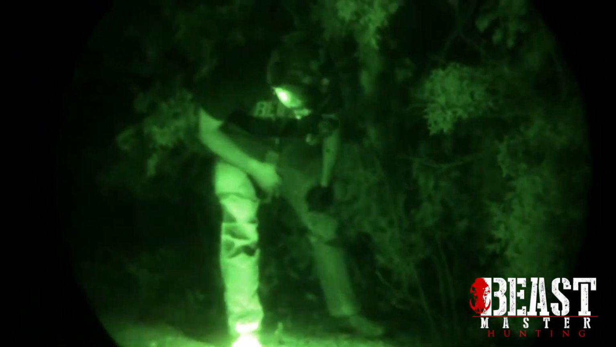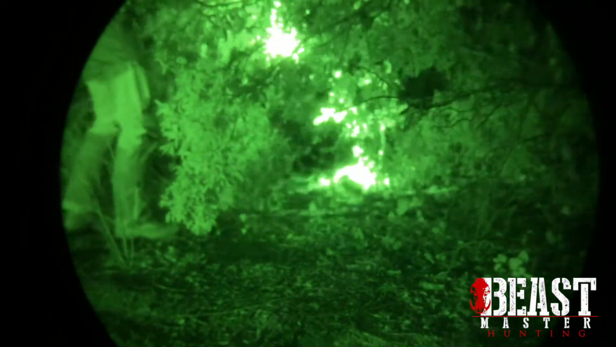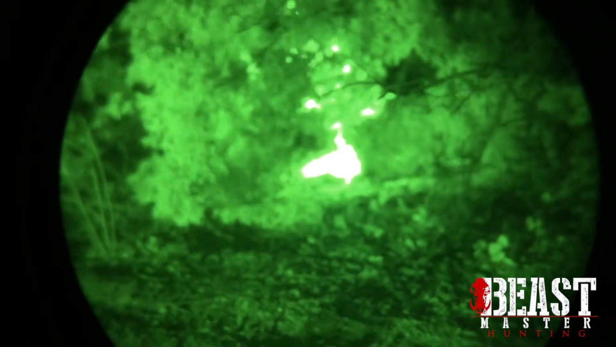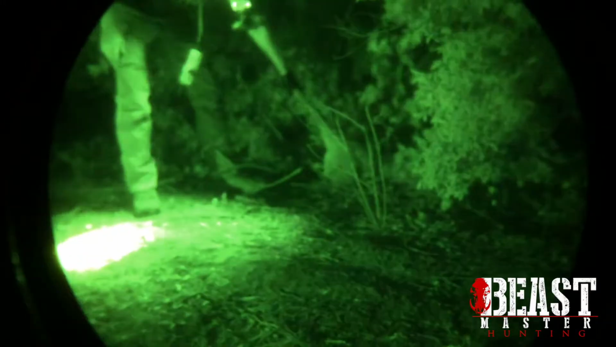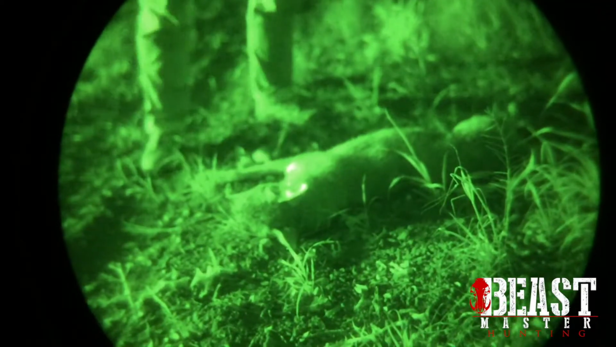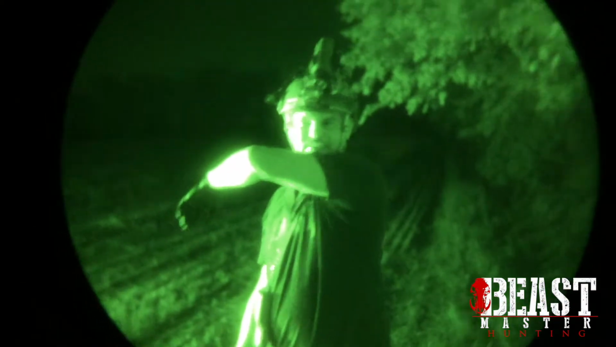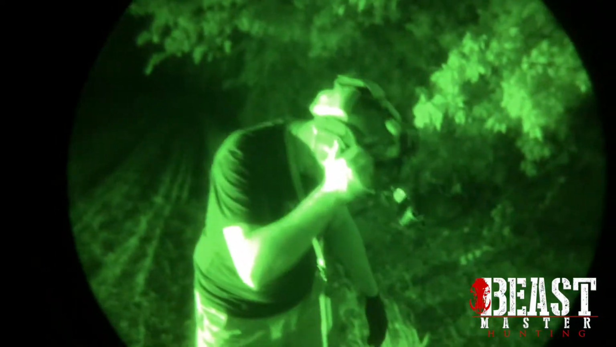That tree just smacked me right in the face. Woo! That's far. How far is that shot? 350-ish yards. Oh, yeah. I'll have to range it from the road. This is a pretty good sized coyote. All right.